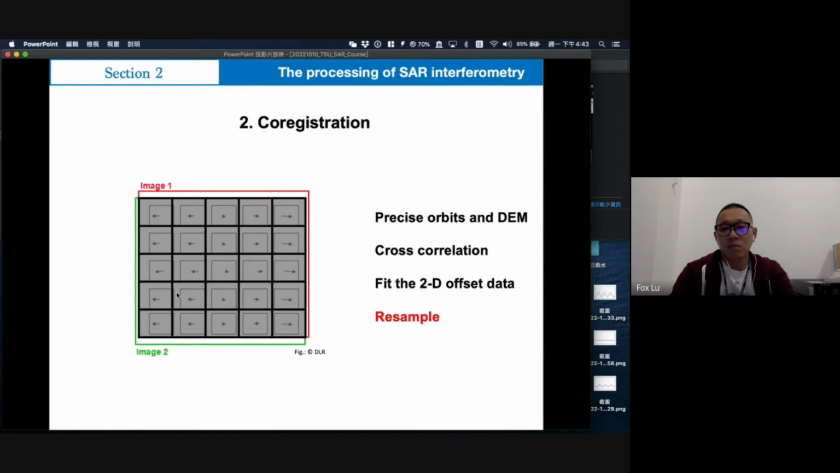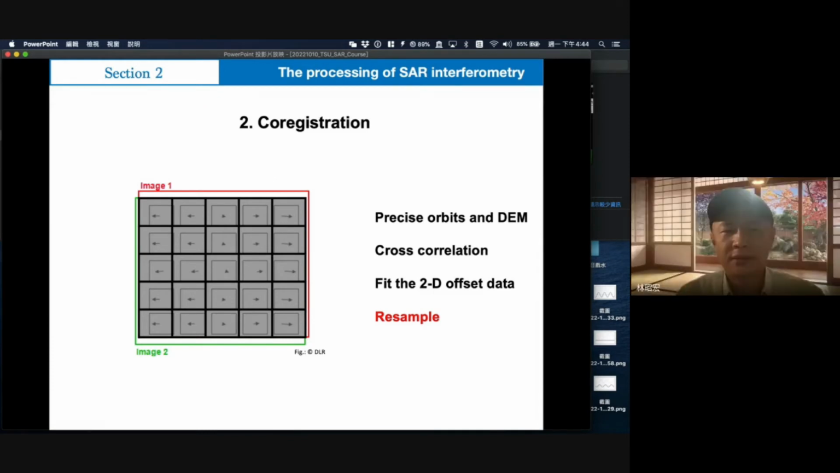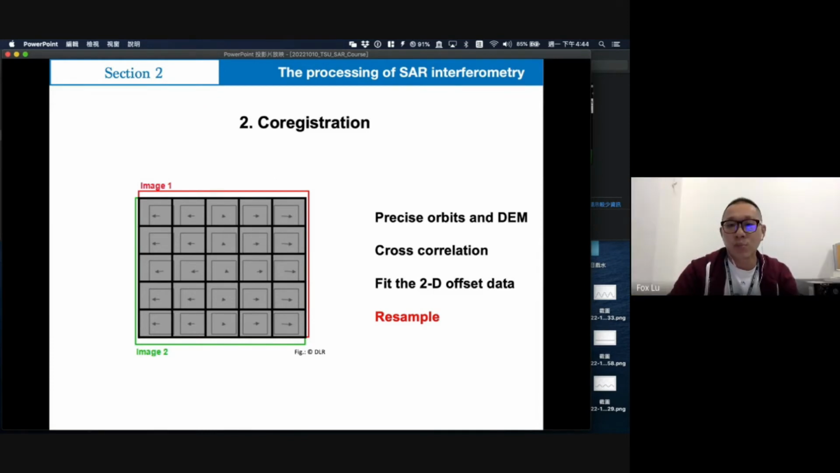So to do this correlation, we can trust that the two images are already co-registered, and every pixel is relative to the original pixels. Of course, here we will include some errors, but that needs to be discussed.